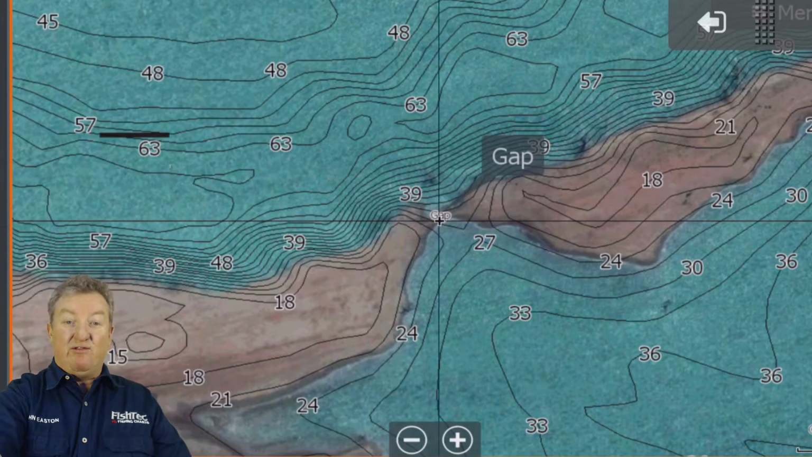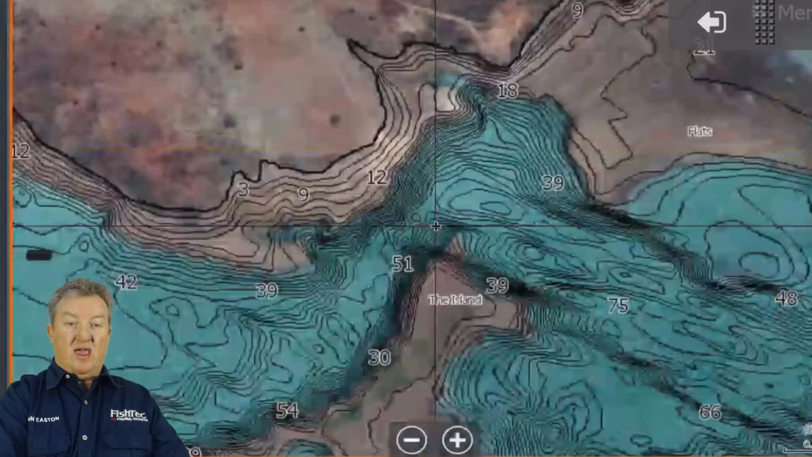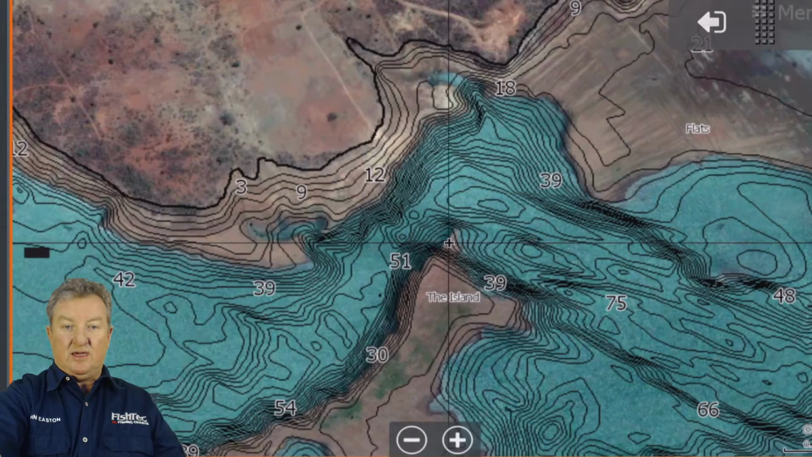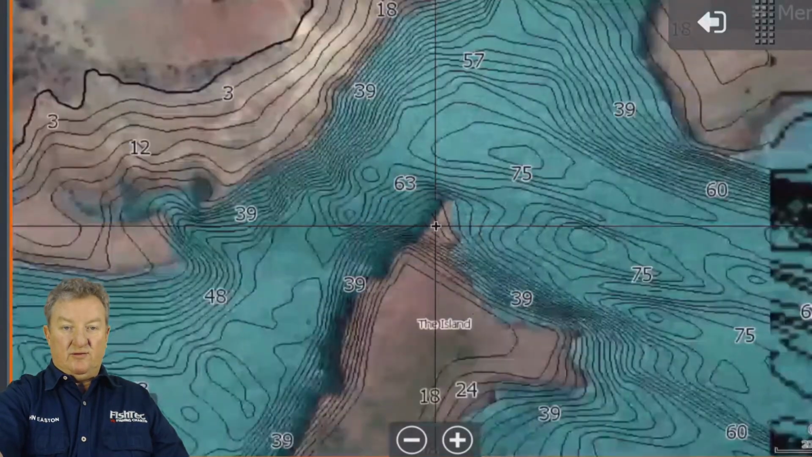And it's nice to have on your chart so that you're not forced to go all the way around the top area there. But if you do want to play it safe, yes, take it around the top, but be careful. It's got this little point here. Be careful of that little point. So this you have to watch out for.